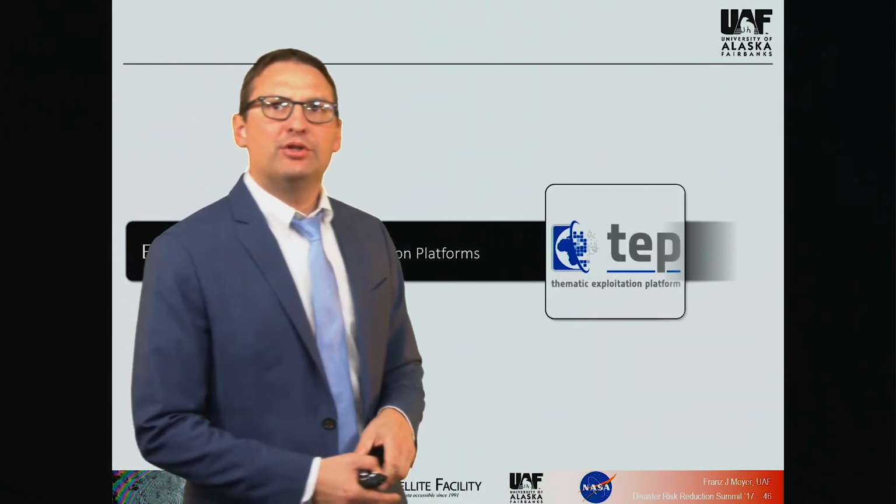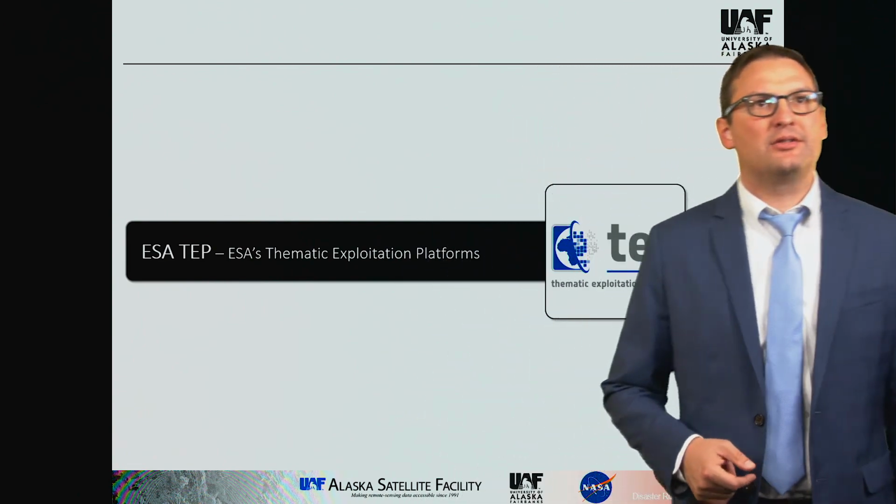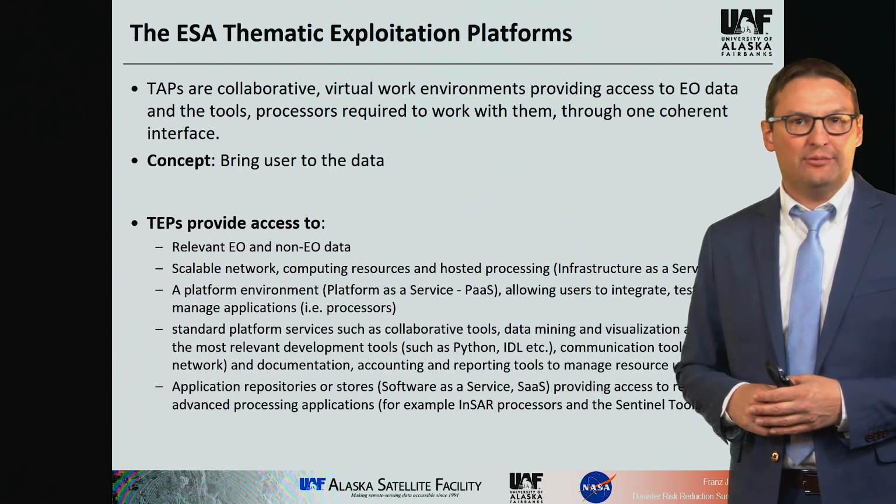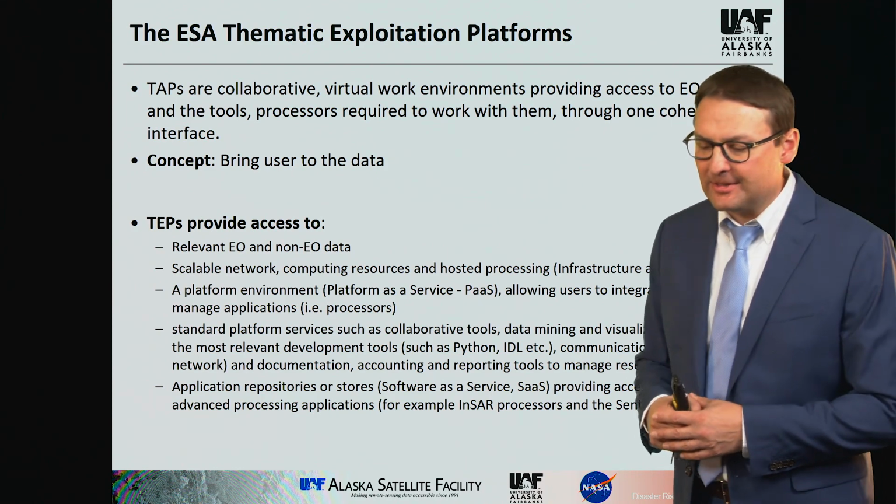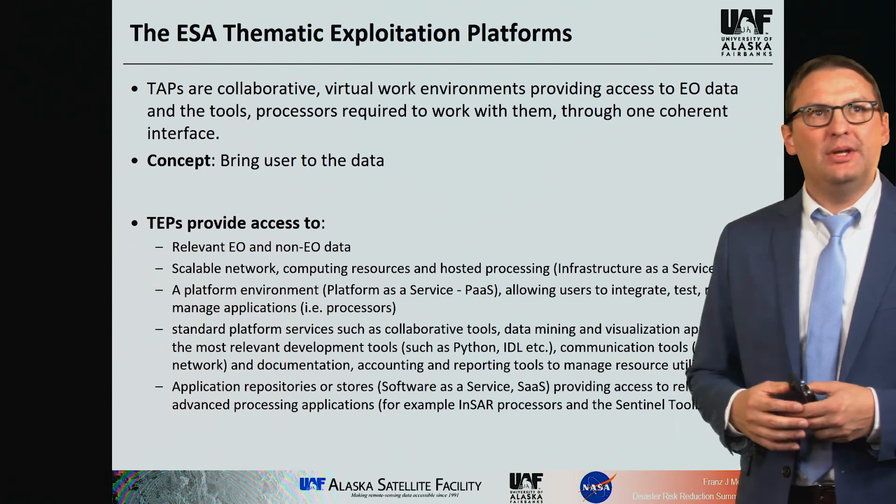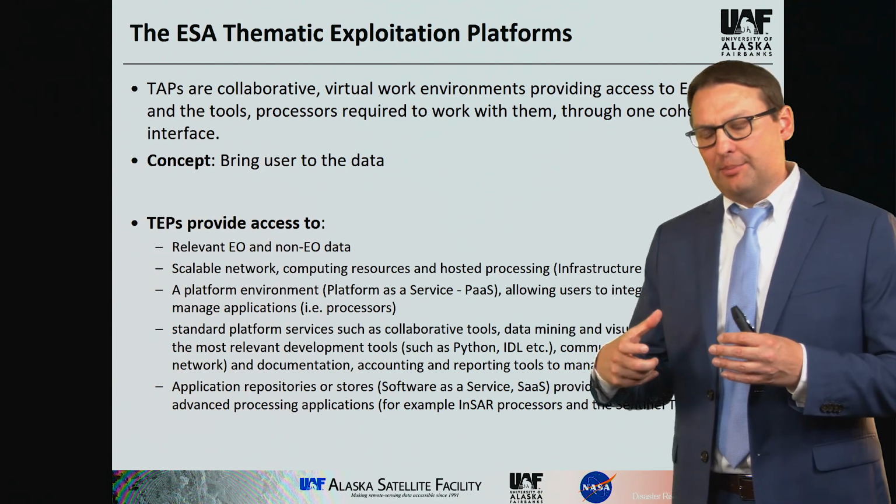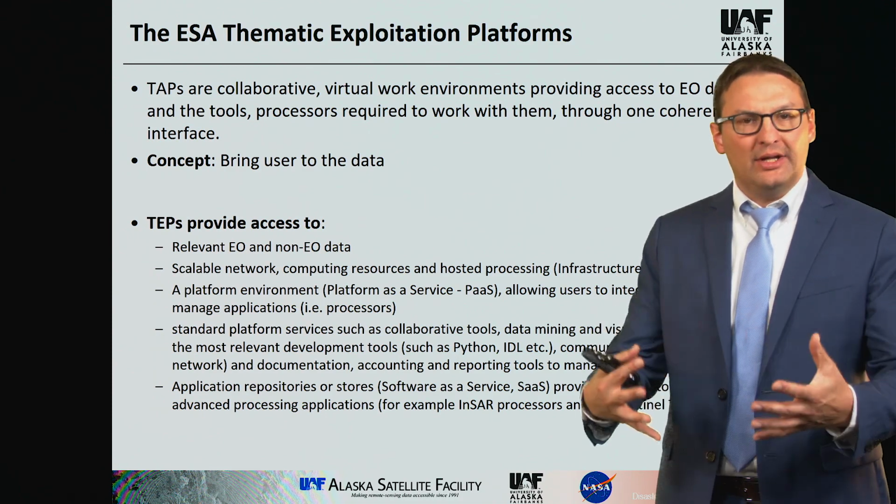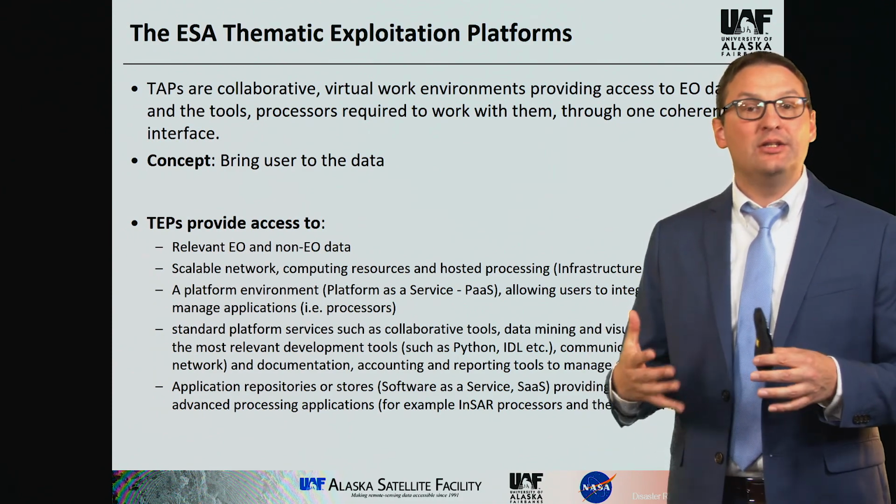And the last thing I want to point your attention to in terms of value-added product production is the so-called ESA thematic exploitation platforms. So ESA, as part of its Sentinel effort, has also been producing platforms where users can come in and do their own data processing in these platforms.